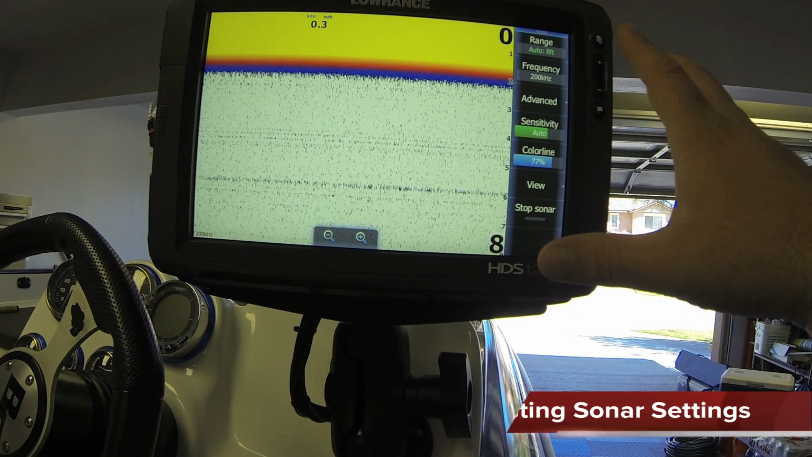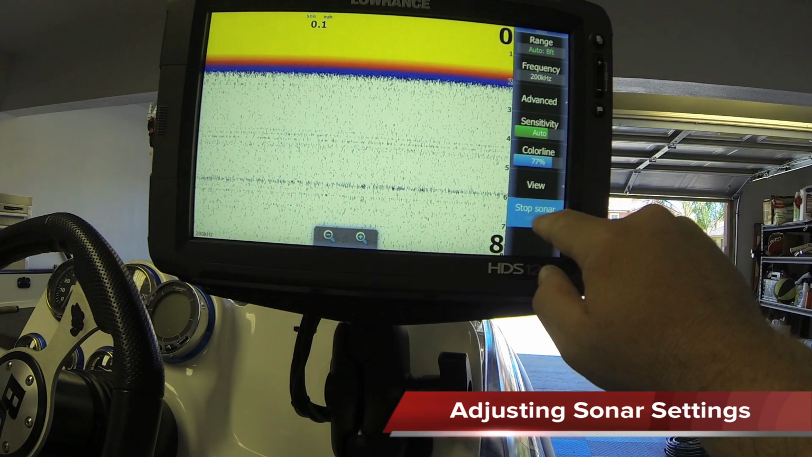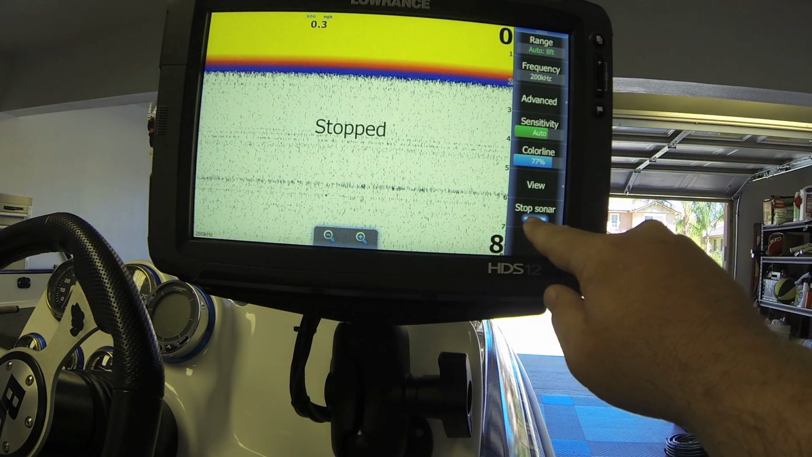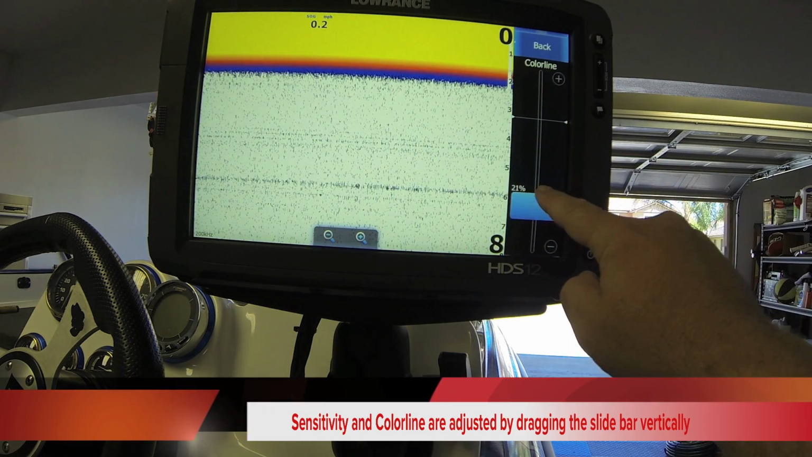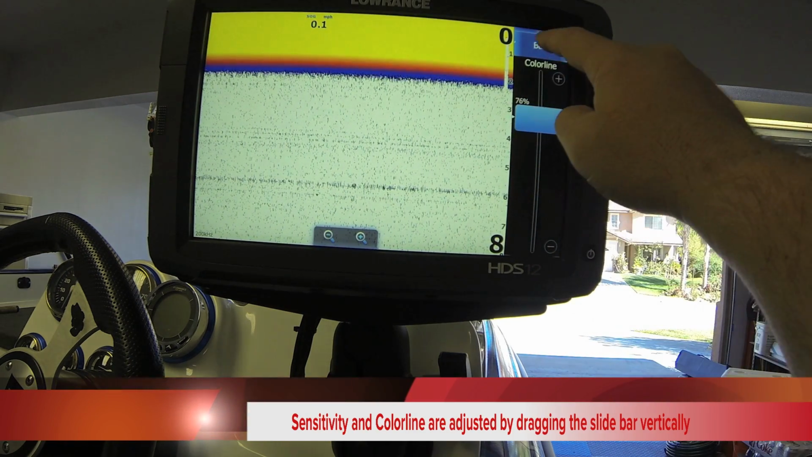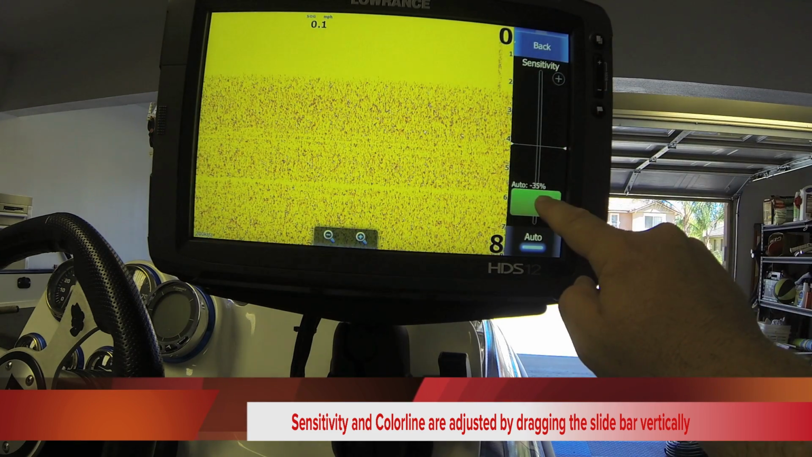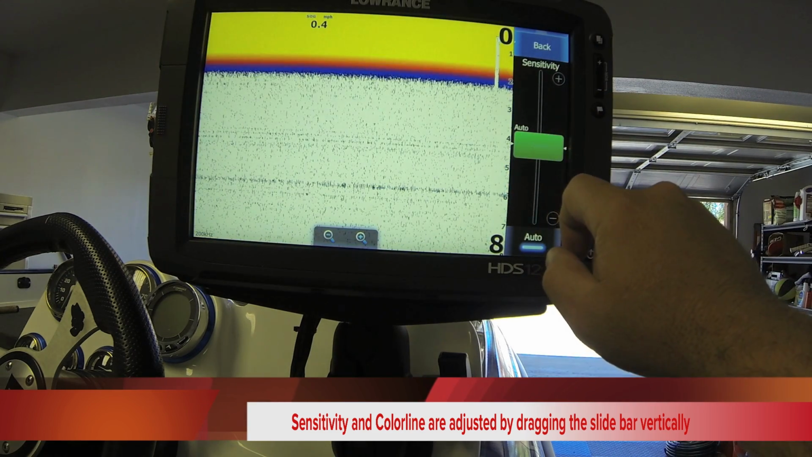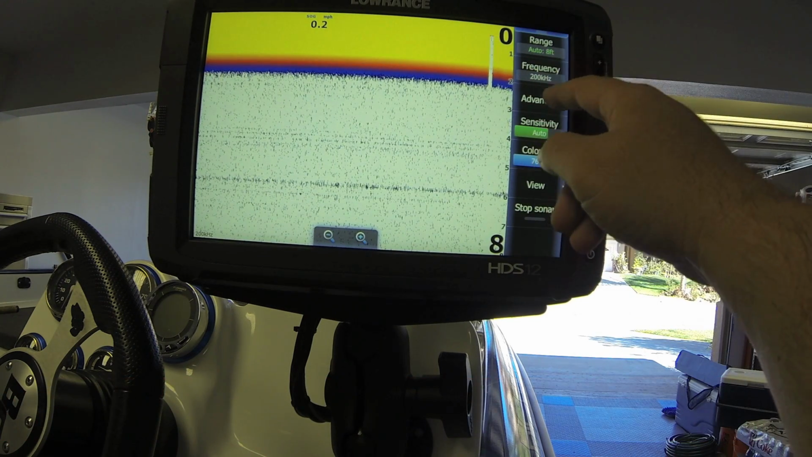Adjusting sonar settings. You have your sidebar here. We can actually stop the sonar from working. We can start it. We can do color line by adjusting the color change. We can hit sensitivity, adjust the sensitivity to read thermoclines, to get rid of debris in the water, to get a better view. Frequency, the range.